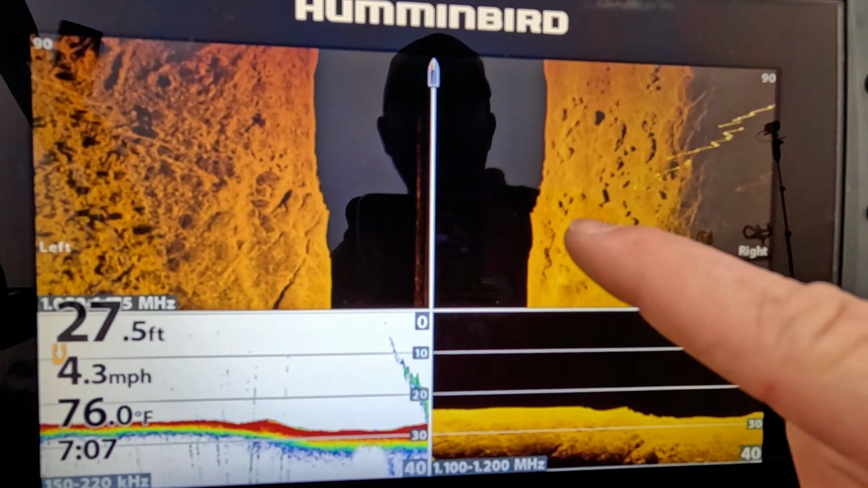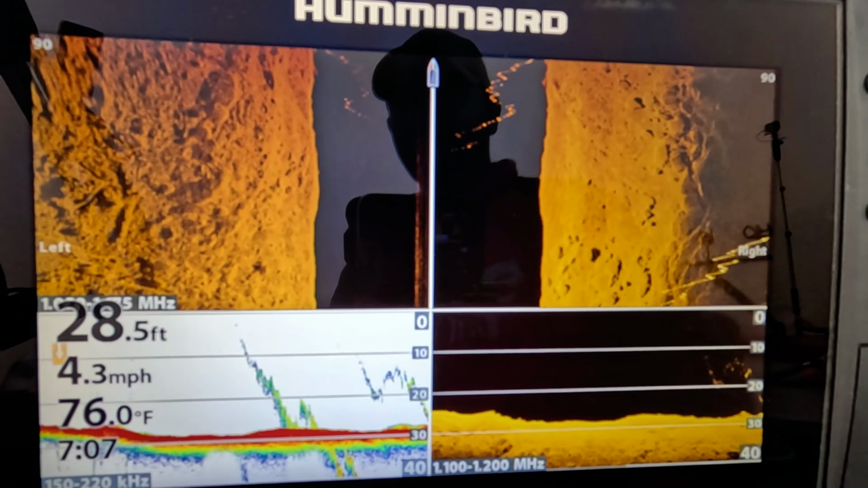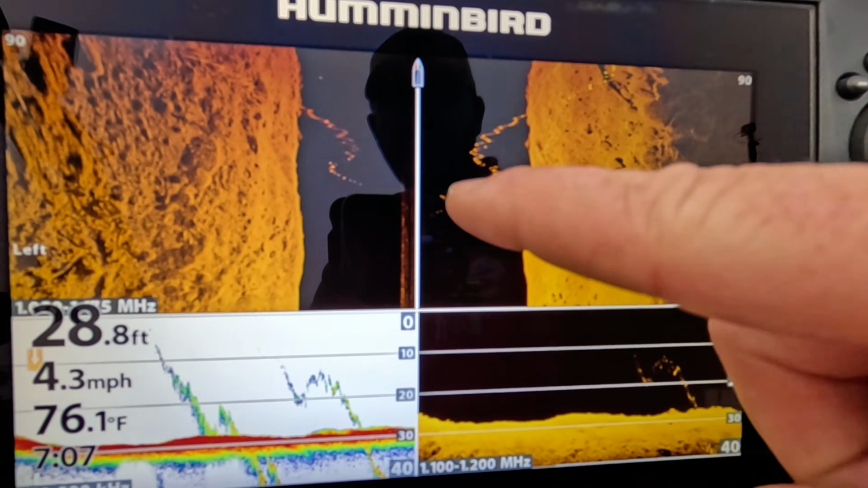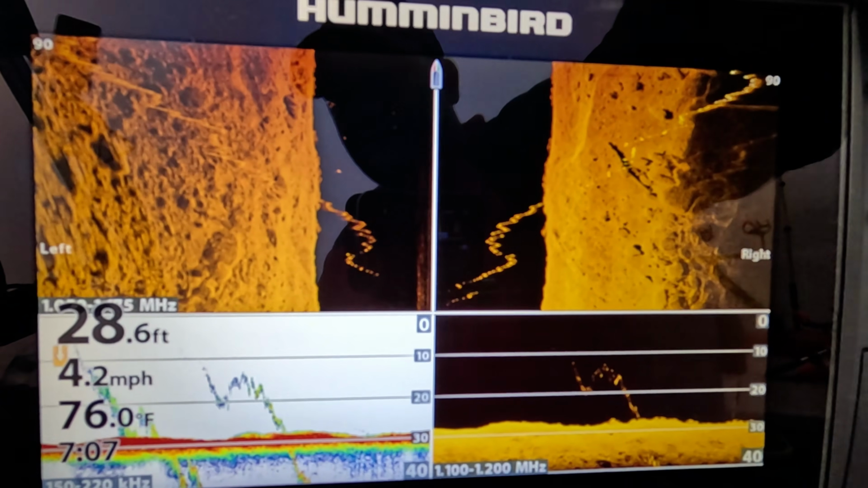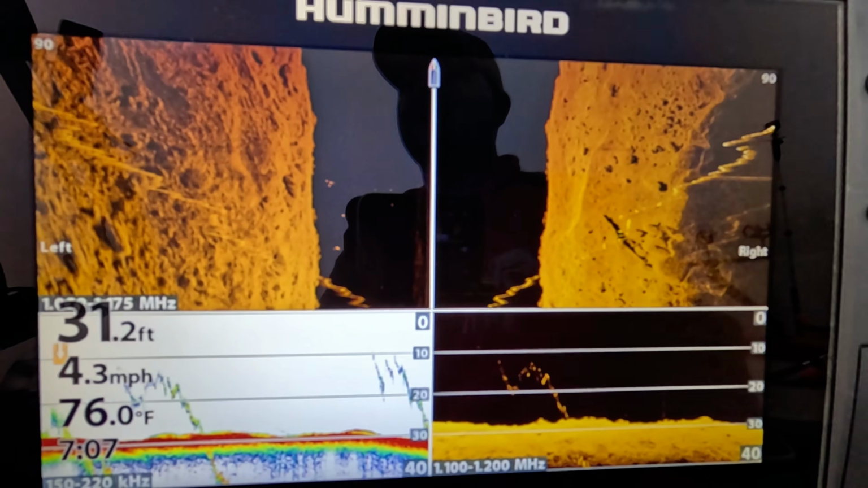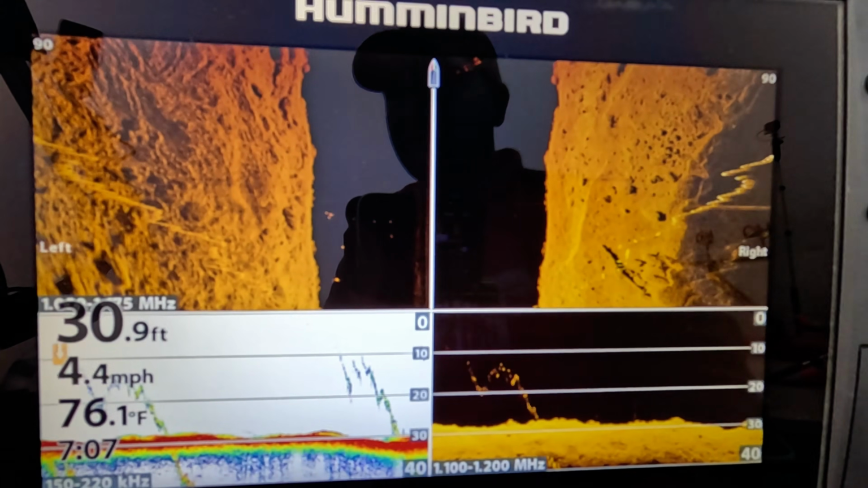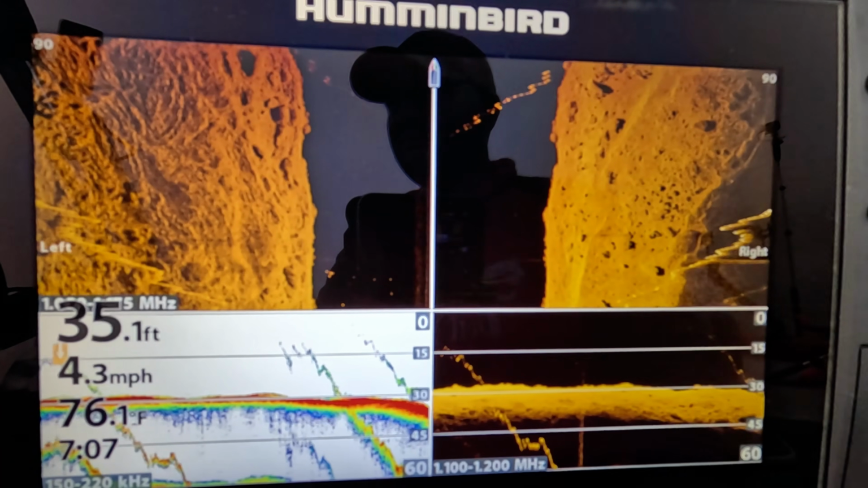Just some more nice big rock out here. This is a really nice bank. Now, if you're wondering what these squiggly lines are, I've got a wire that's loose in the back. A little bit of interference between the Lowrance and the Hummingbird. That's about the only interference I will get between the two.